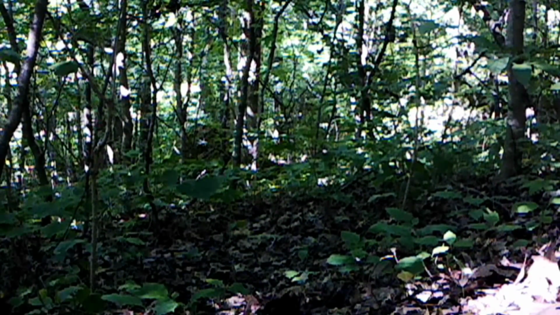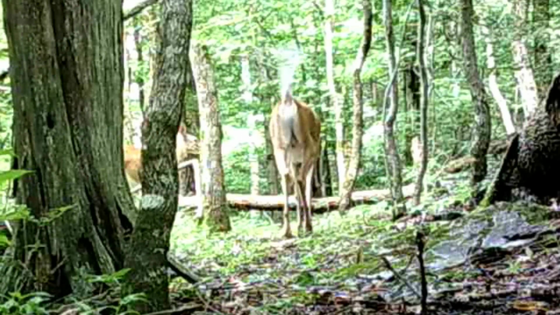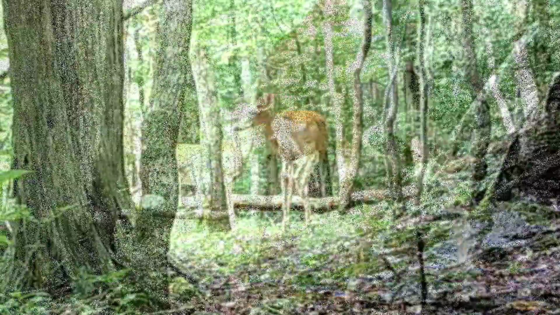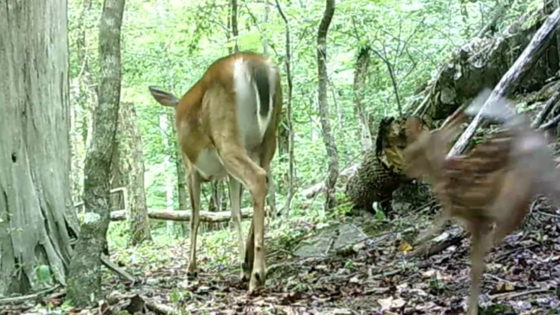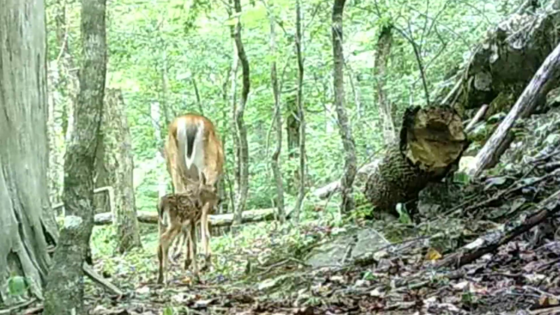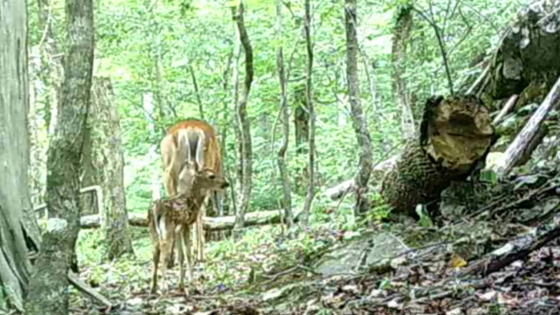What's this? There's old Yaller, checking out a camera out in the woods. Moseying on through. Hanging in there, ain't he? And up on the ridge, there's a couple of those. That looks like a yearling from last year with their mom. But here's the only fawn I caught this week. Just one little old fawn. I hope the coyotes don't get it. They're so precious.